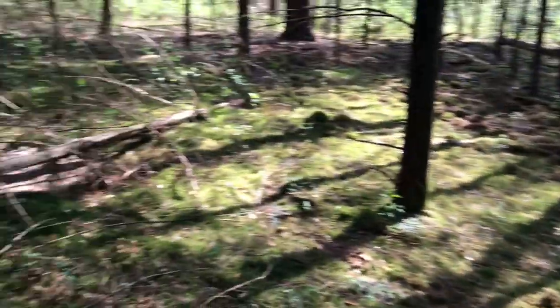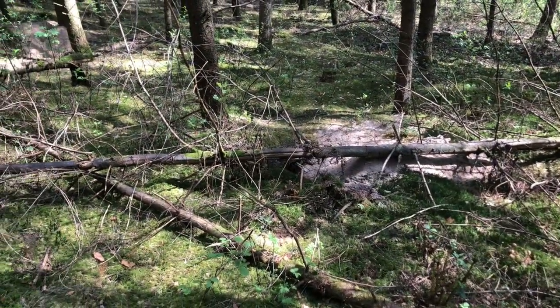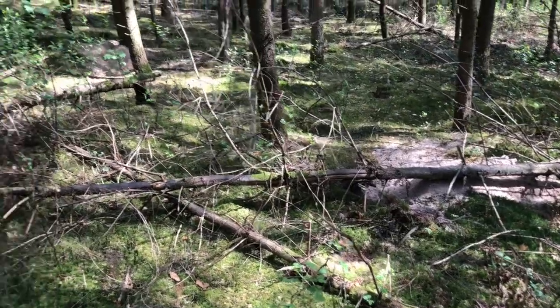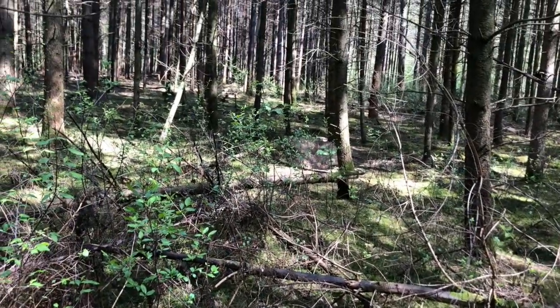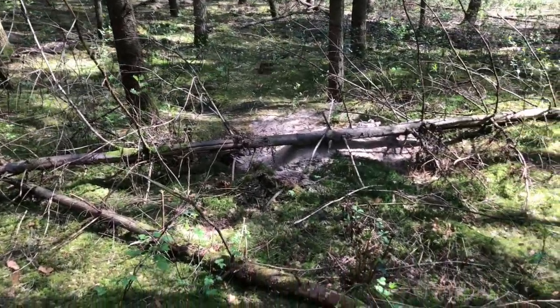Overlooking one of the entrances to the badger set here. And slightly to the top left corner here of the screen, now in the middle, that's the main entrance that seems to be used the majority of the time.